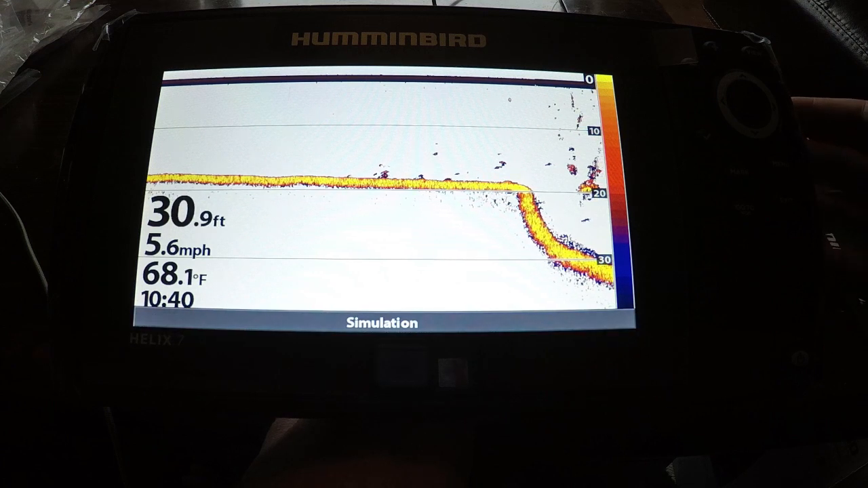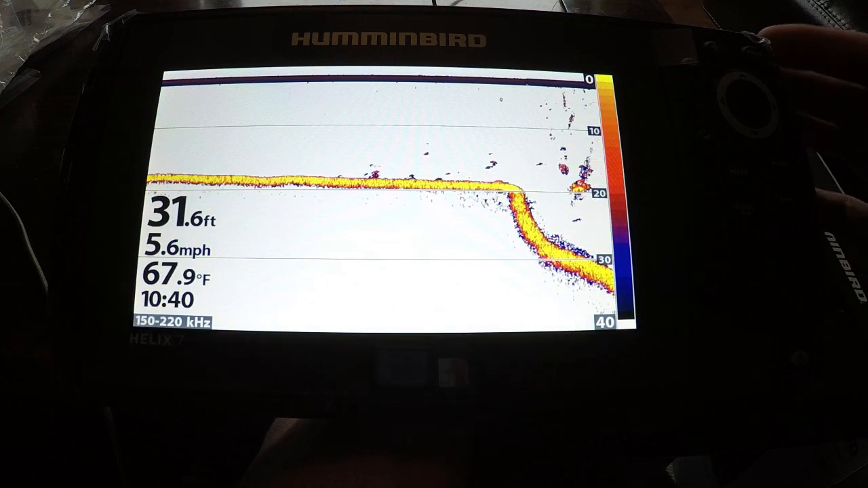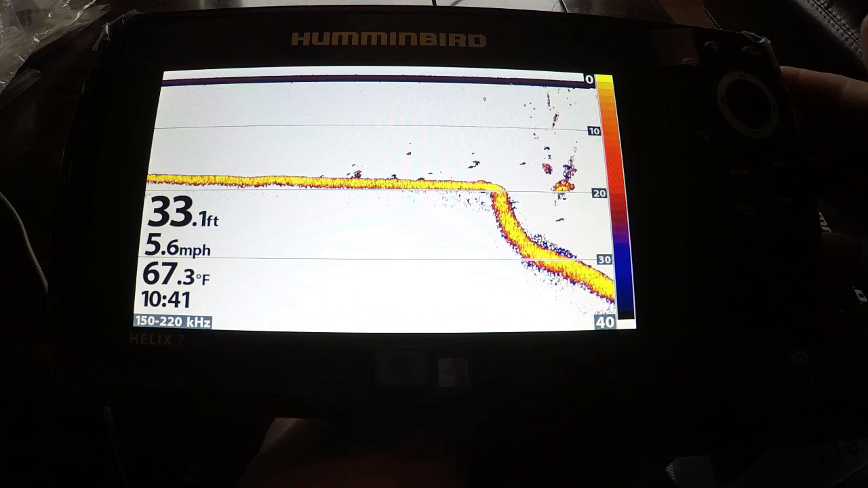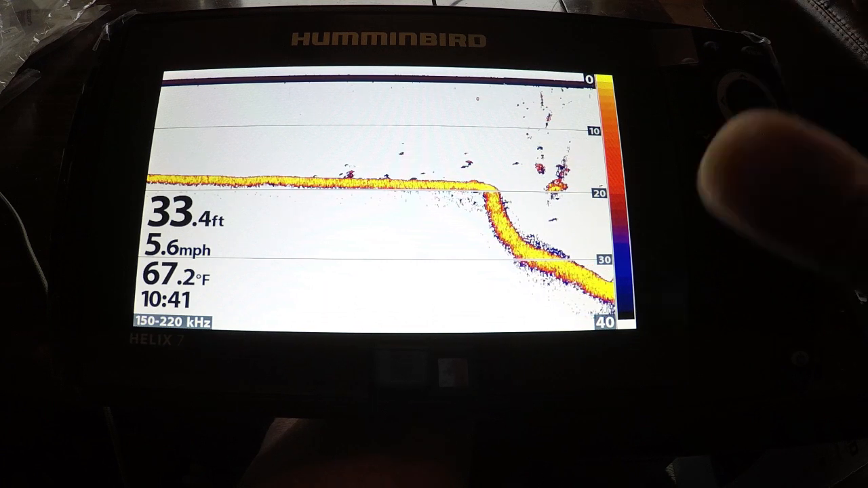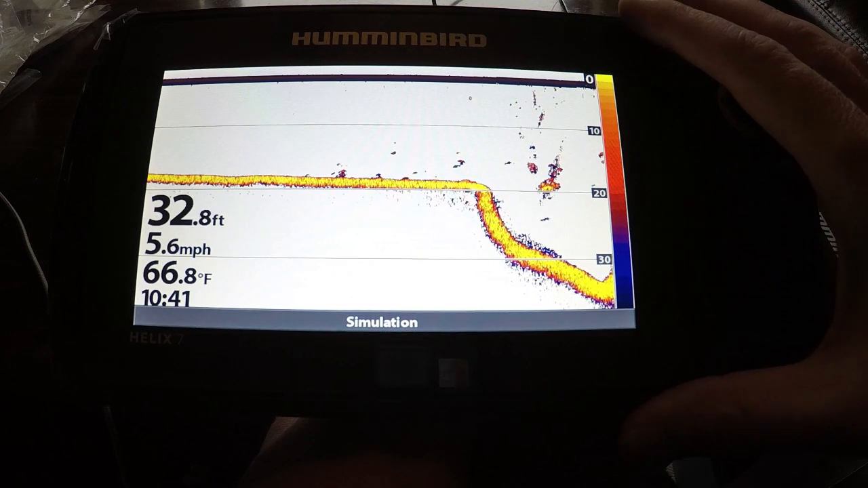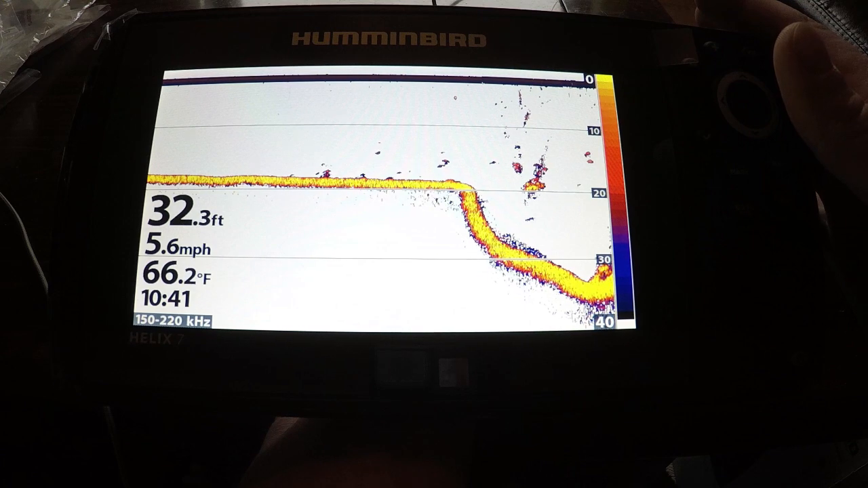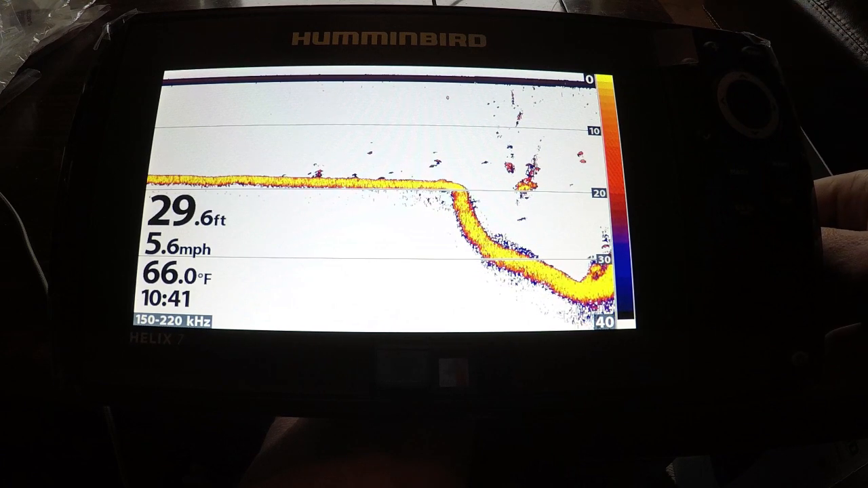You know, I'm really liking this unit so far. This is going to do exactly what I want it to do out there in the water. And in the next video, we'll get out there in the boat and we'll get this thing networked up to my other units and show you how to network this unit to your other units and get the whole side imaging screen and down imaging screen off of the other Megas.